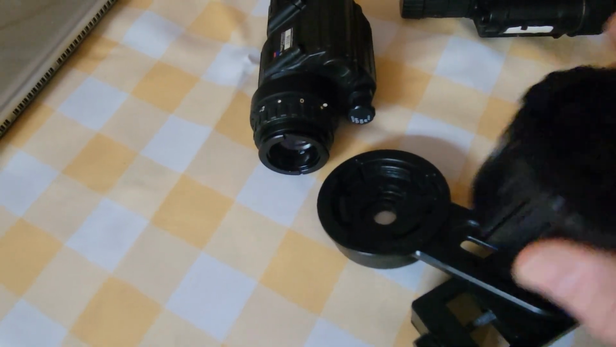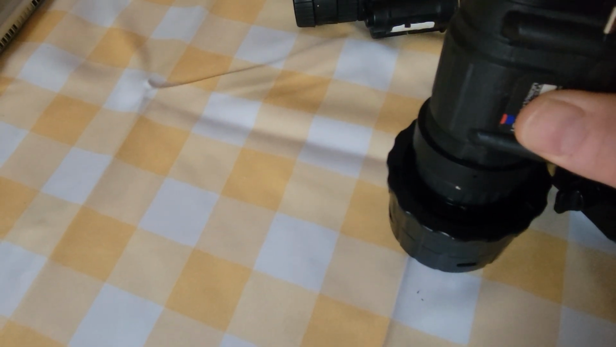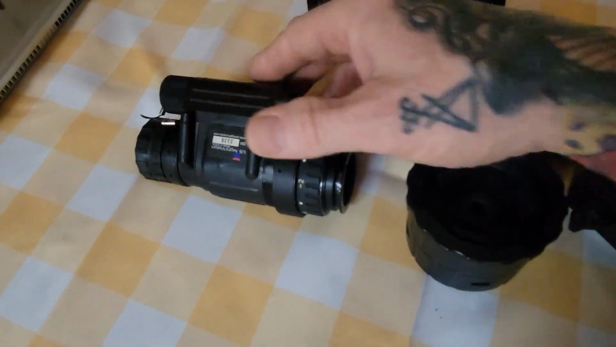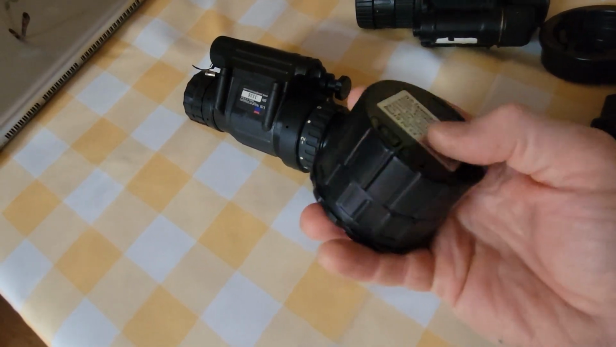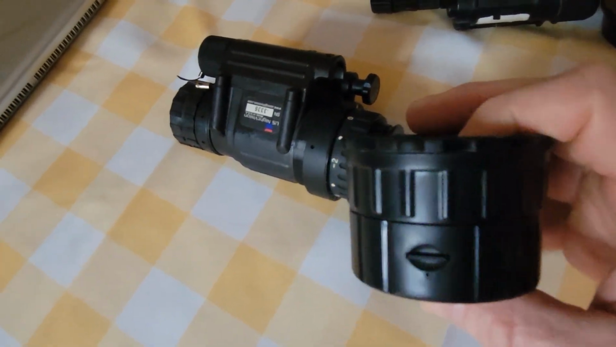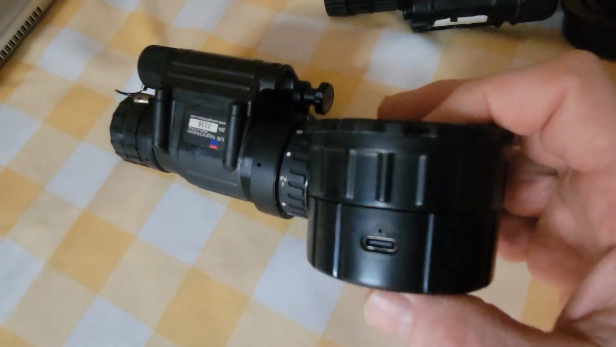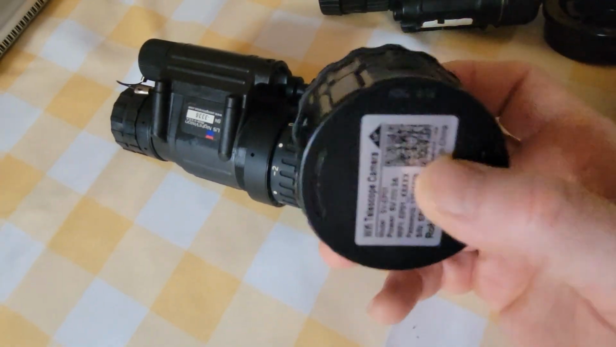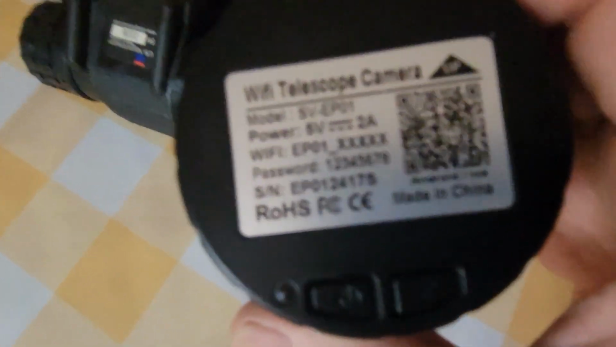This connects straight onto the back, and from there it runs USB-C right there, and it also comes with an SD card of up to, I think, 128 gig. So I can film pretty much for a couple hours.